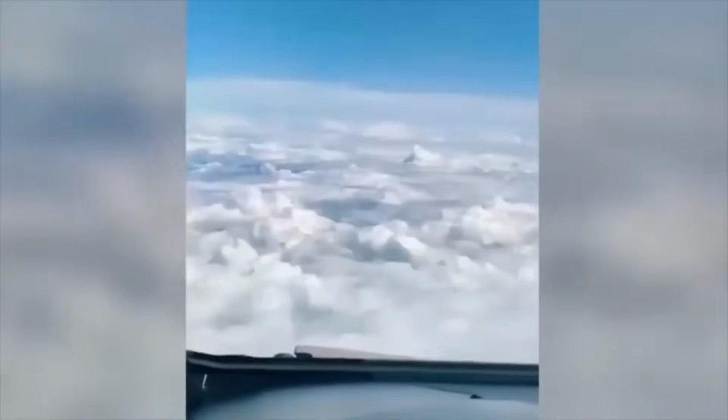Now, for those of you thinking it was just a balloon, those don't fly forwards, they go upwards. And also, balloons do not have this kind of speed. So, nope, that wasn't a balloon. To me, it totally looks like a UFO.